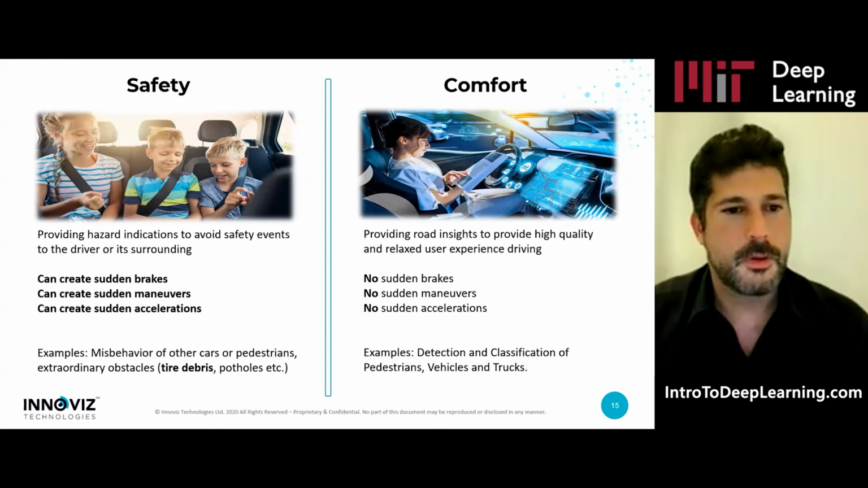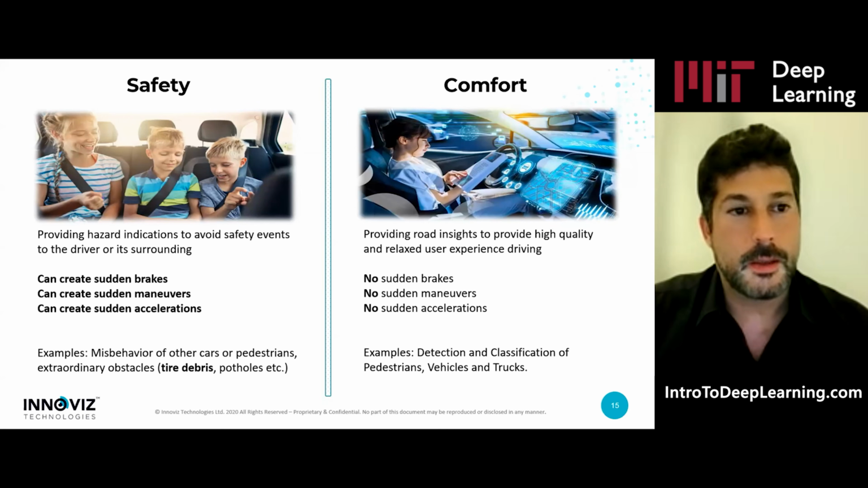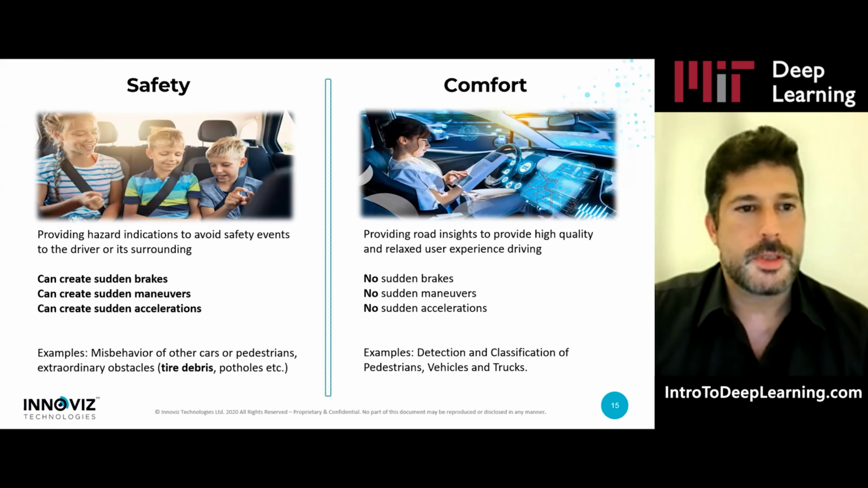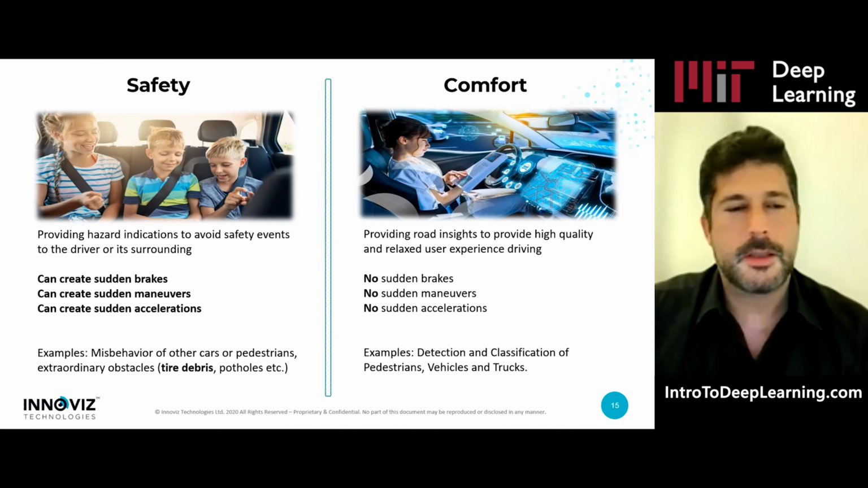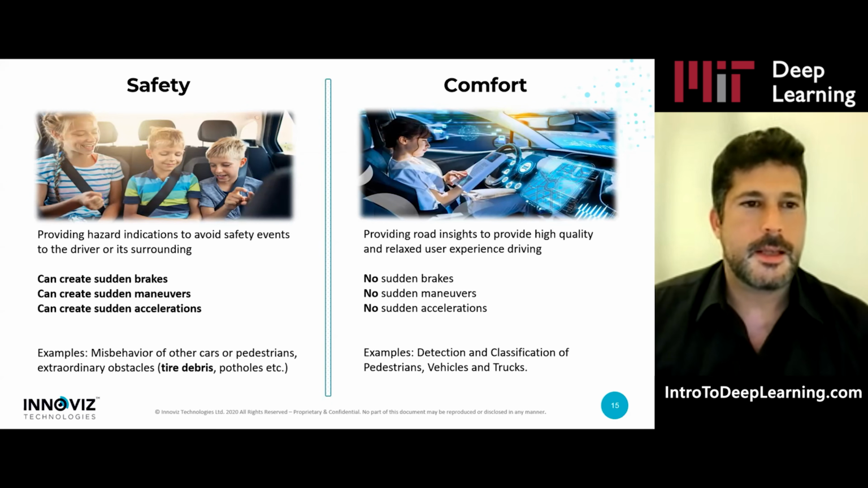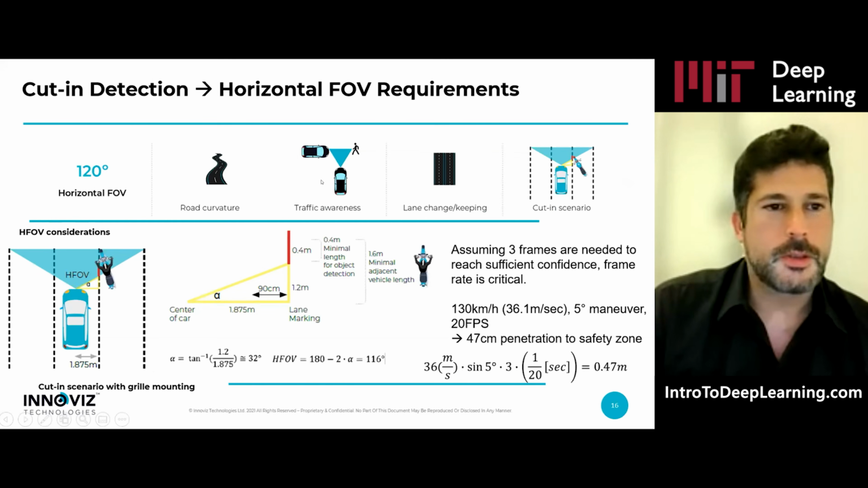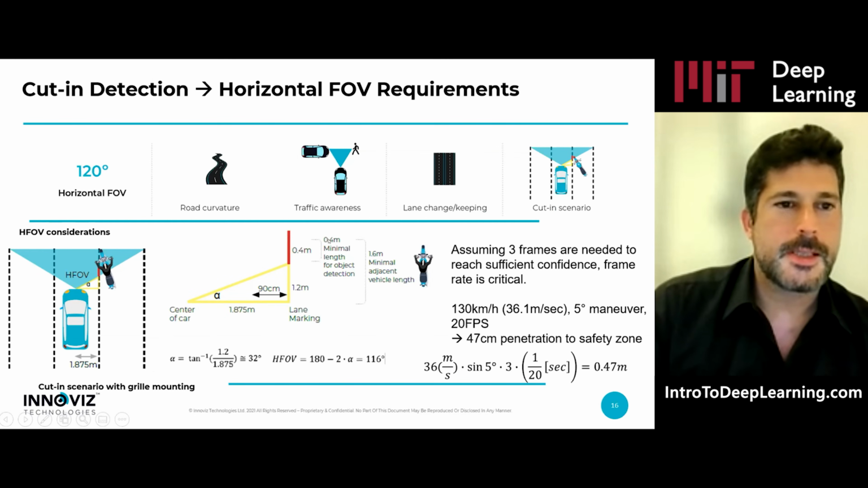And to have smooth driving, you need to be able to predict things very well. In order to do smooth acceleration, brakes, and maneuvers, that's really what defines the requirements of the sensor. I will not go very deep in these diagrams.